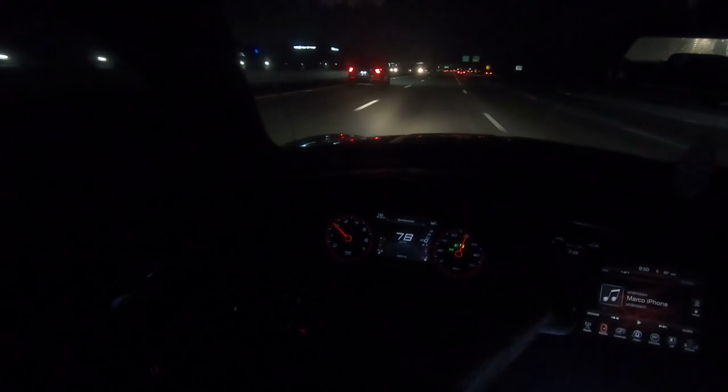The reason I'm not doing GoPro videos during the day is that I feel like people are looking at me, because my windows are a bit tinted. They're not super tinted where you can't see, but bro, I'm just talking straight out of my ass right now. I can't even make sense. Holy shit.